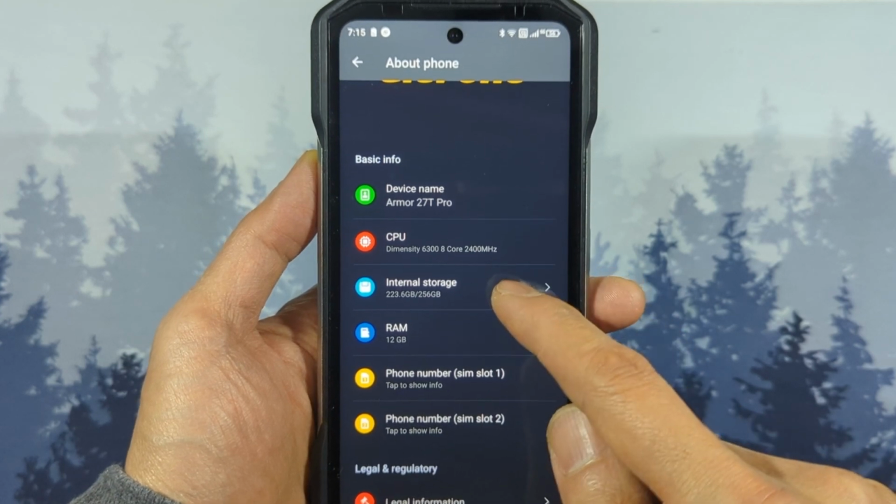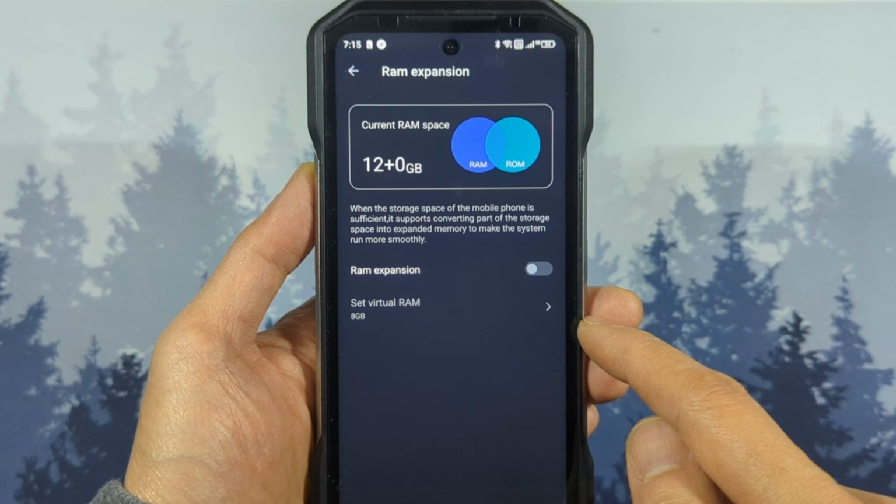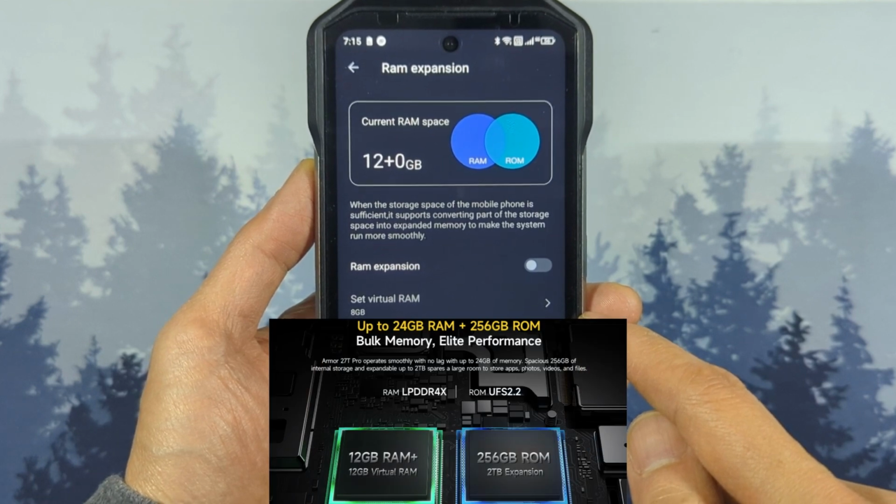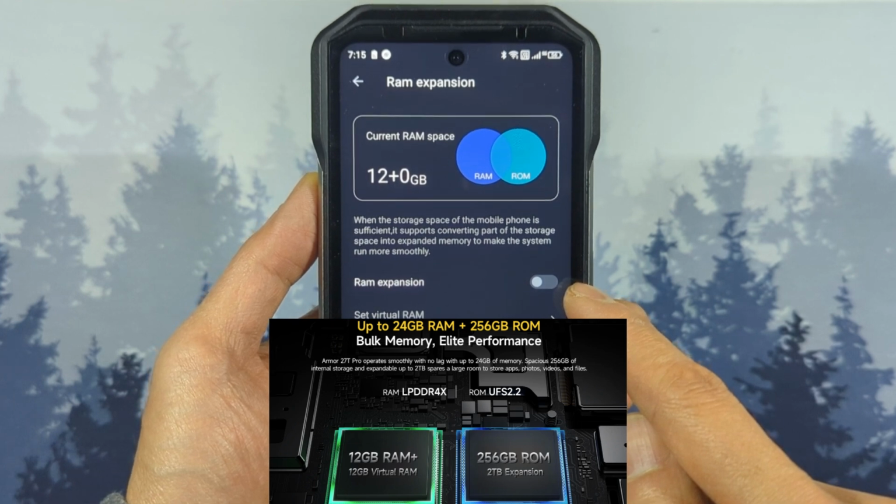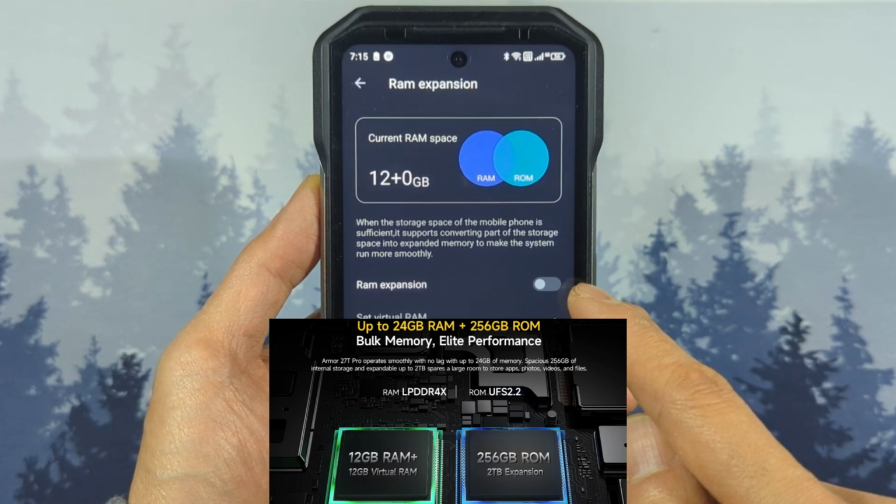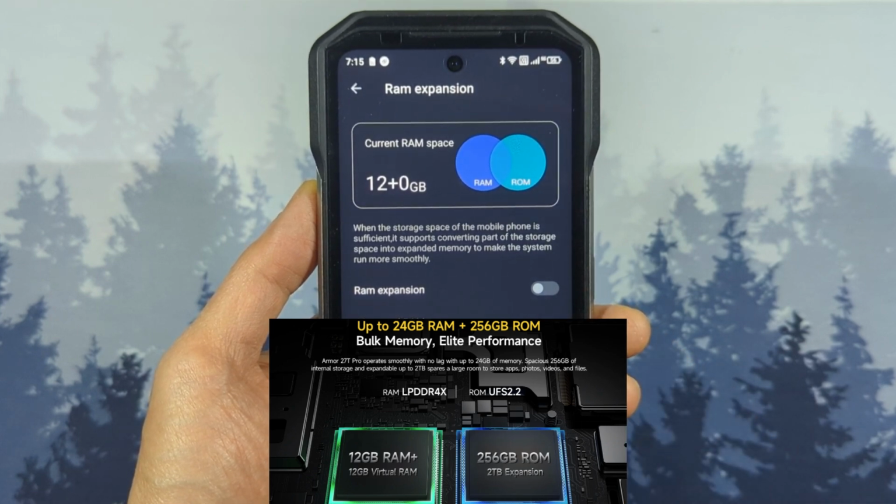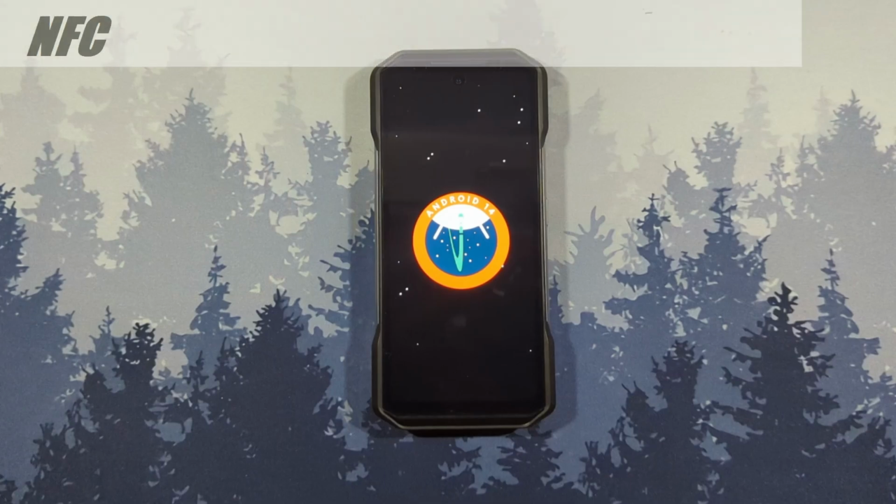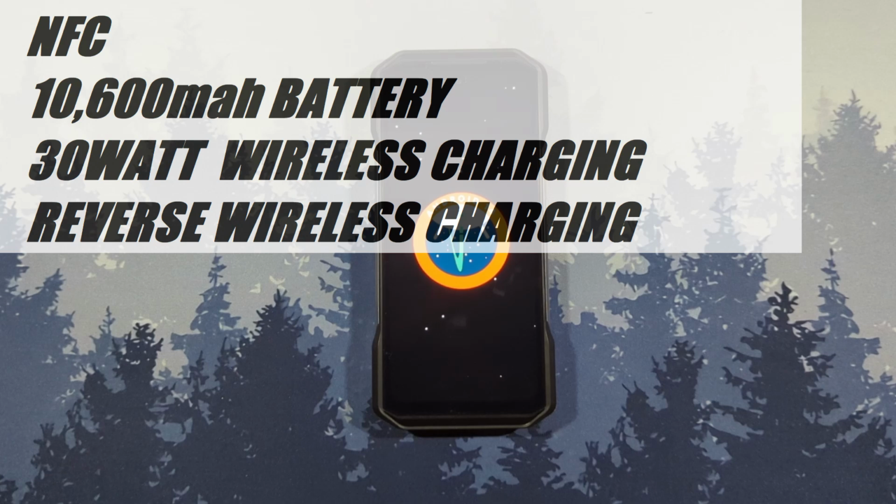It comes with 256 gigs of internal storage and 12 gigs of real physical RAM. This comes with the virtual RAM gimmick to boost it up to a claimed 24 gigs of RAM that all these class of phones love to brag about. I never enable this as it is simply using the internal storage to simulate RAM like a Windows page file. This also comes with NFC, a 10,600 milliamp hour battery that charges at 30 watts wirelessly and also has the ability to reverse wireless charge your devices.